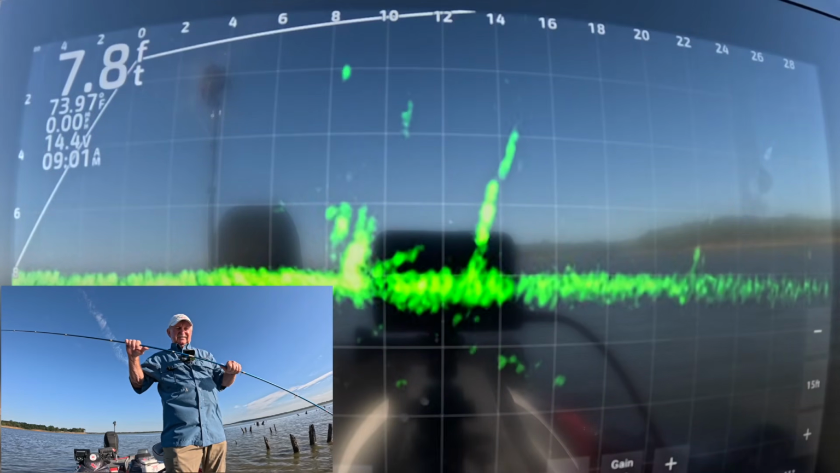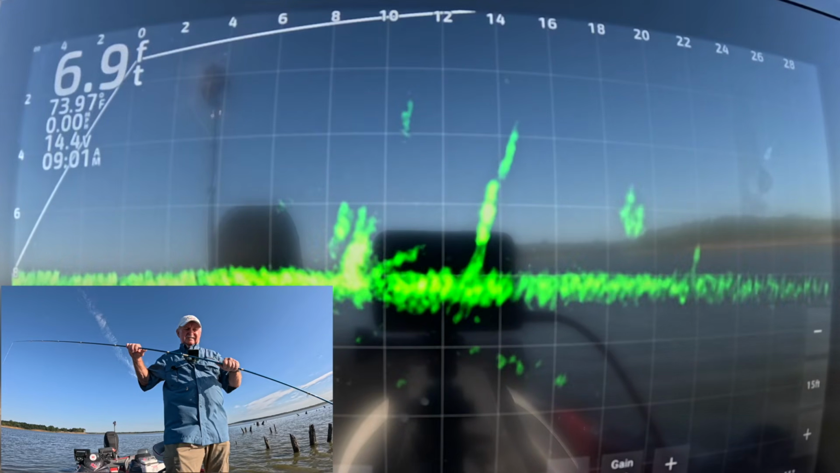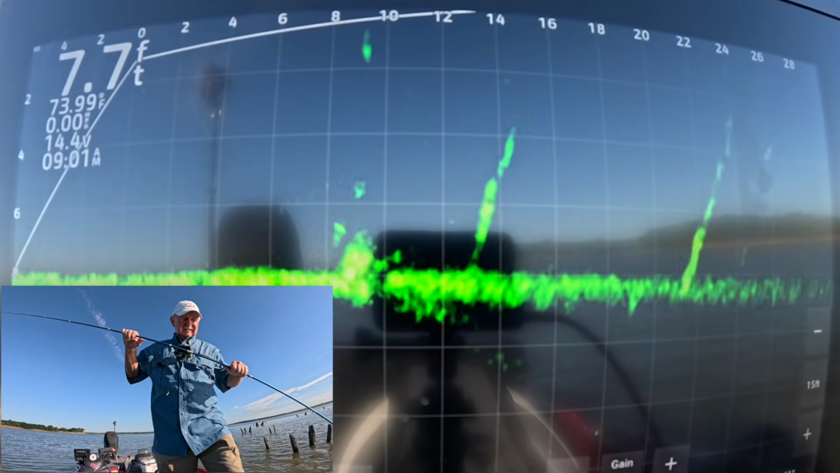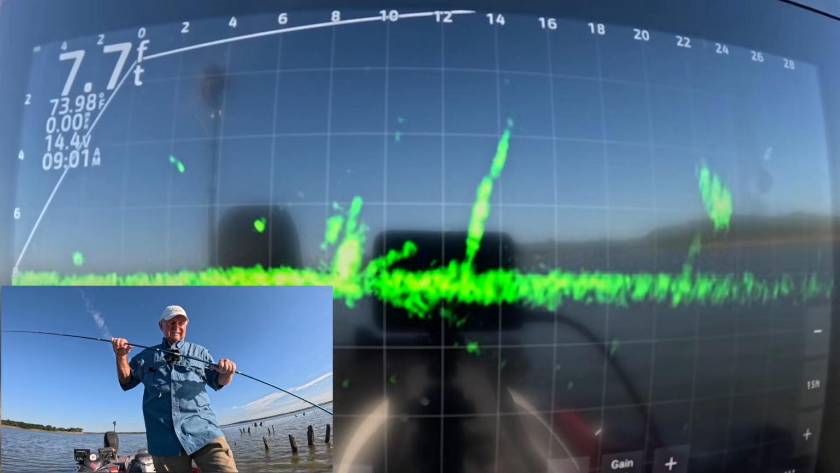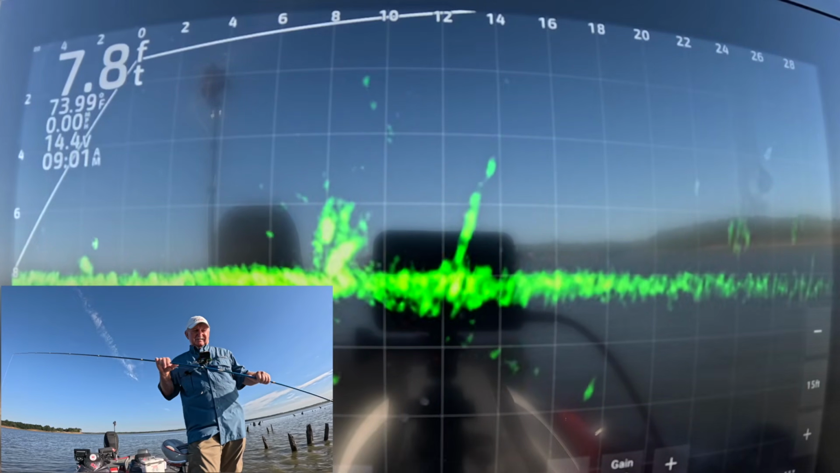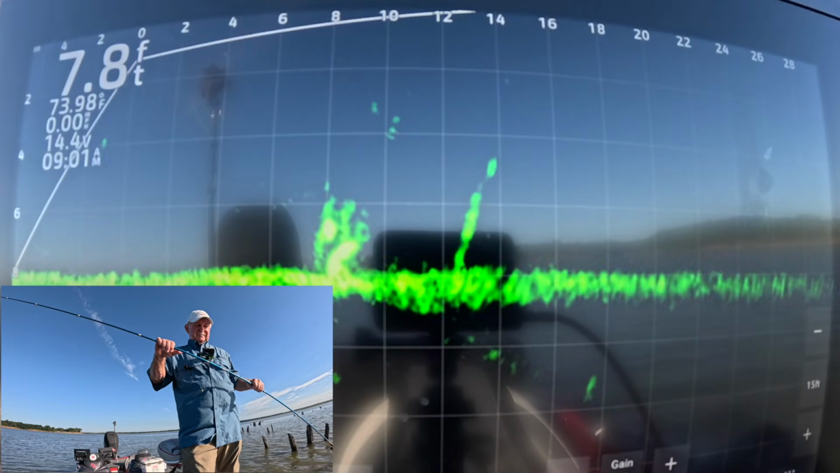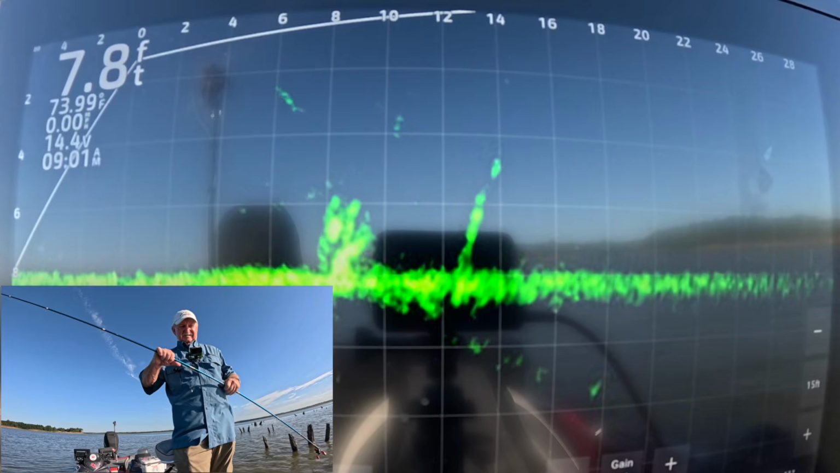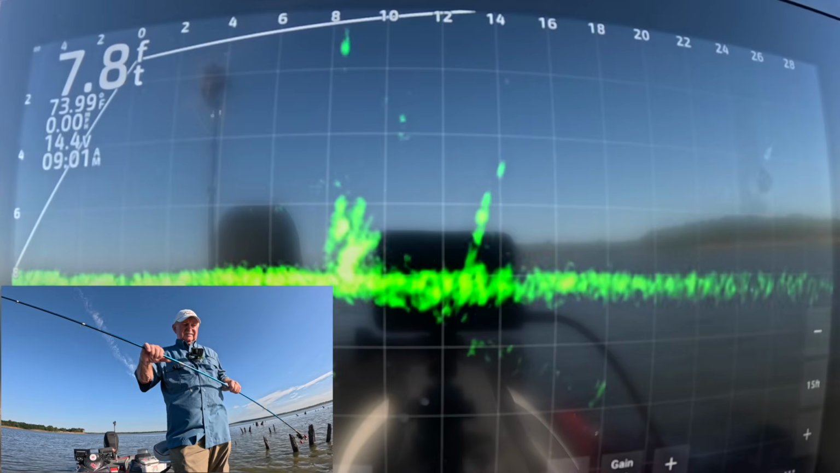Come on, fish. Still there. Just can't tell where my bait is now. There's my bait.